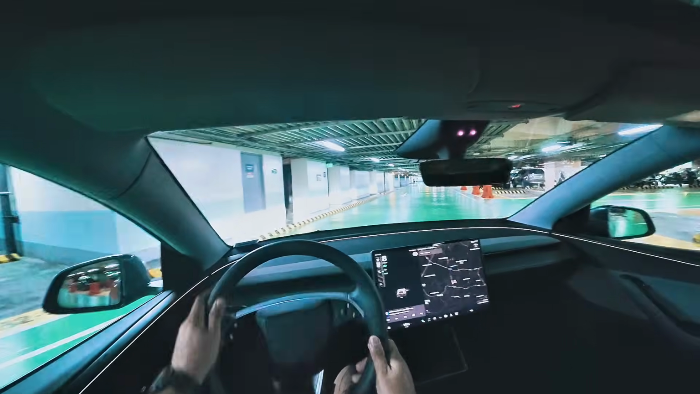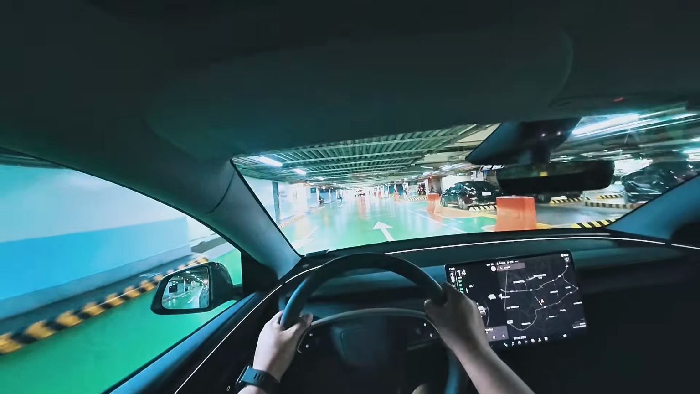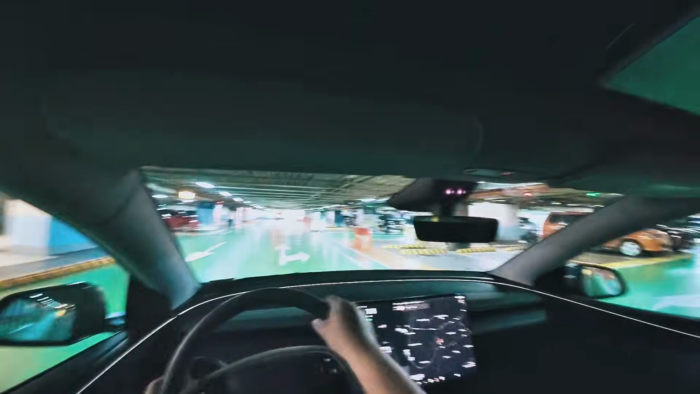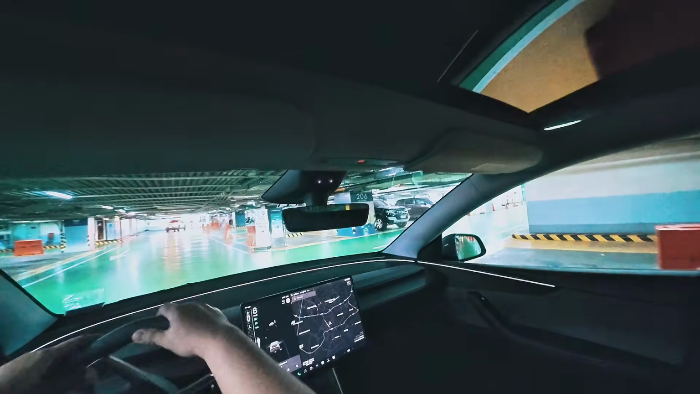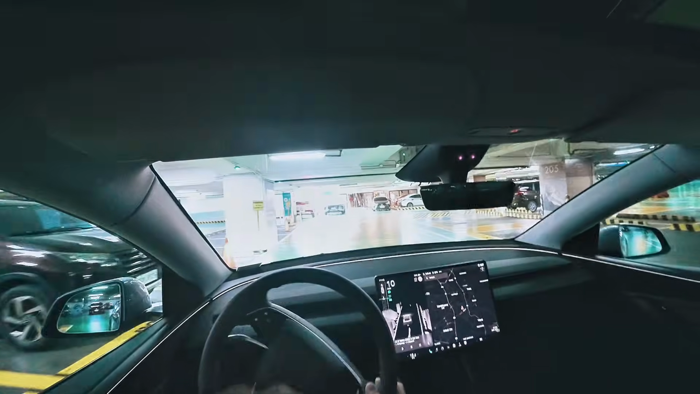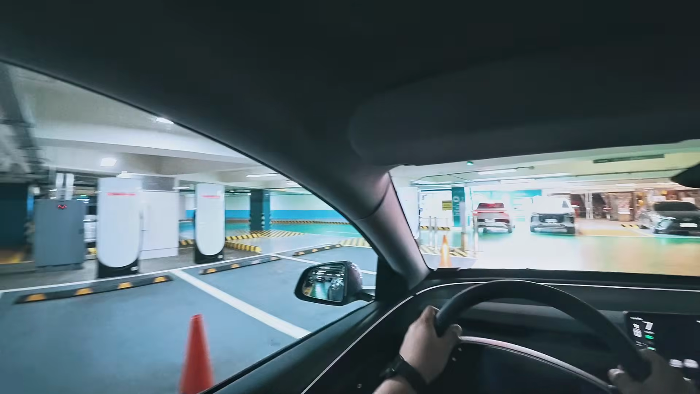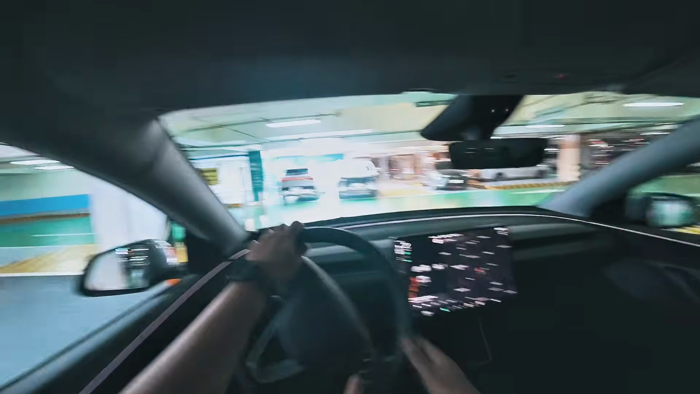Oh, okay. But here's the thing, as I was saying, the Model Y, despite the fact that it has big proportions due to it being a crossover SUV, is pretty nimble, quick on its feet, and I don't have to worry about the roads here. So right here, you can see the Tesla superchargers.